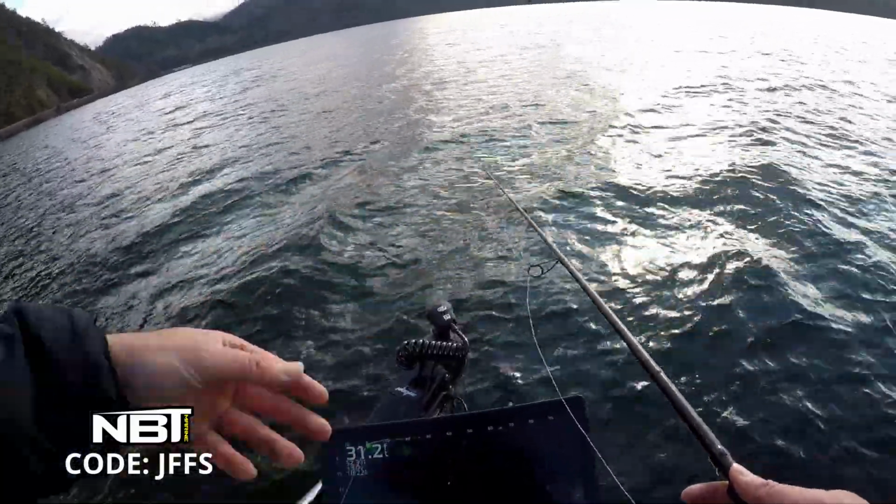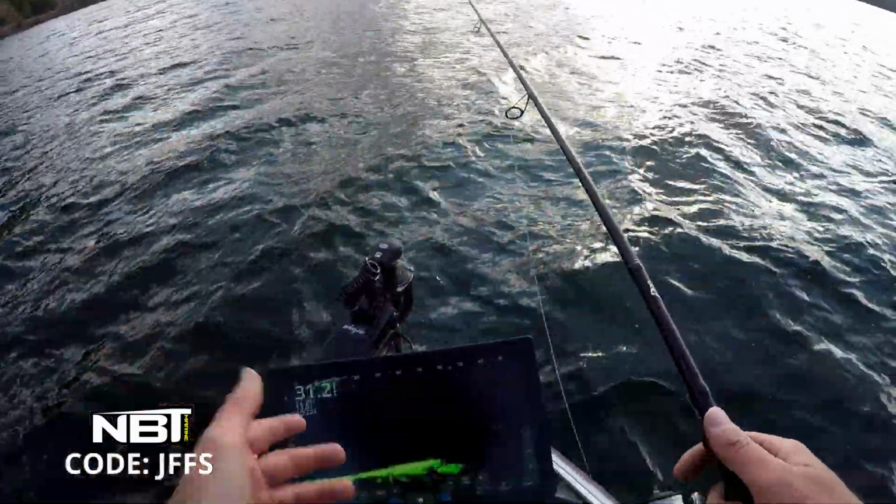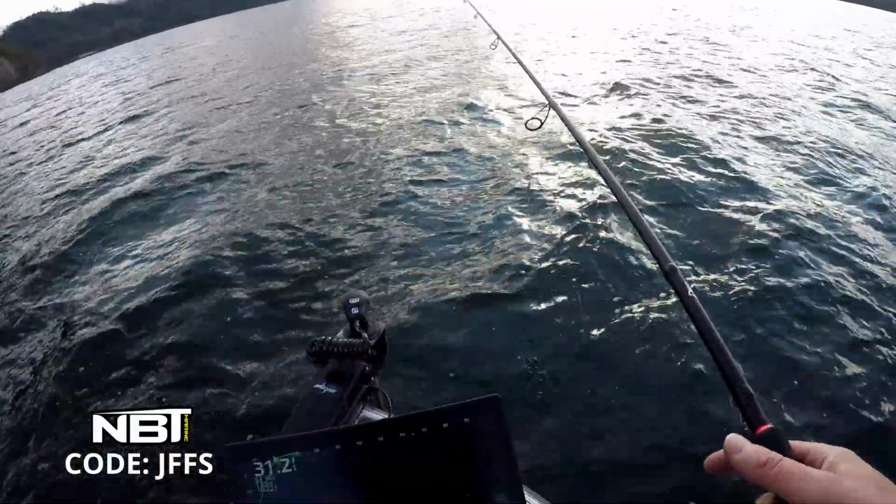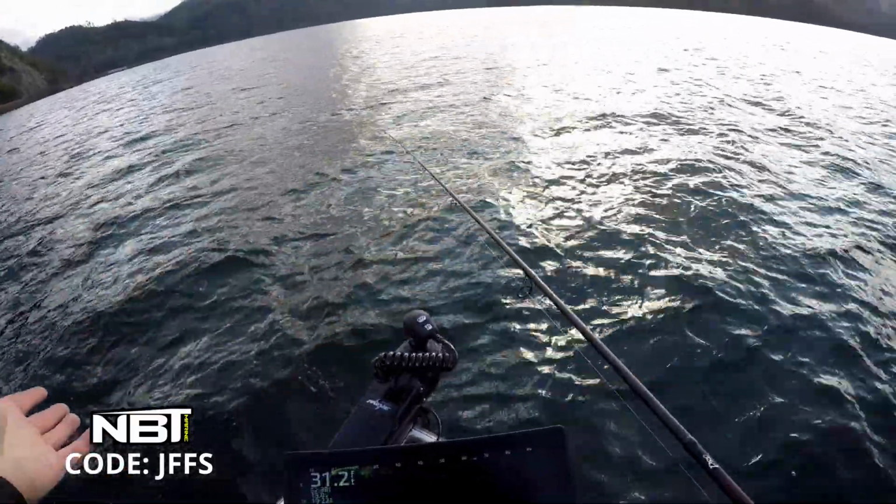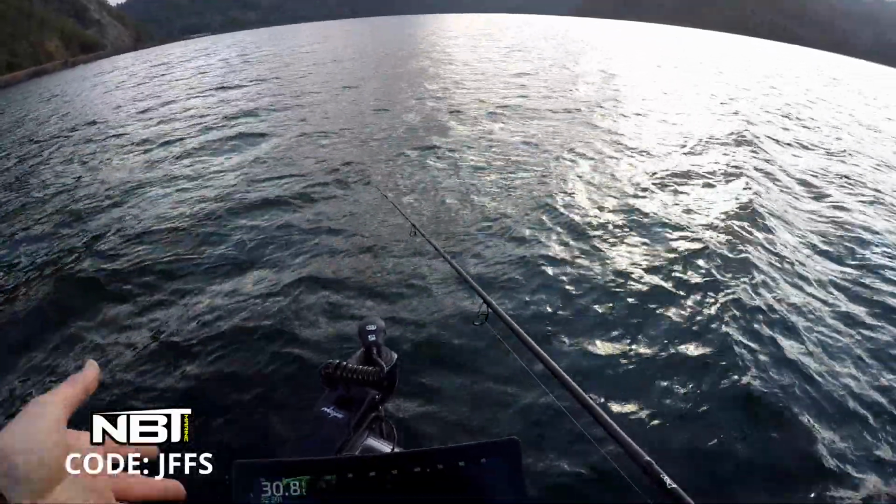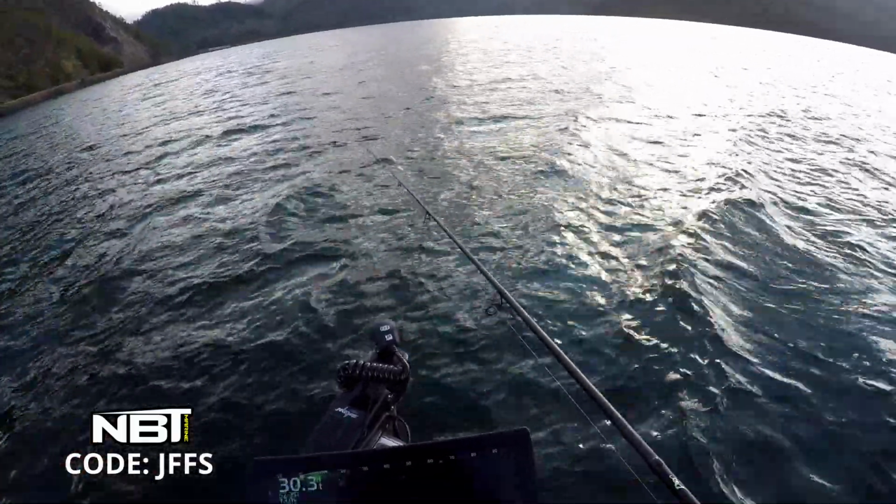You always want to be going into the wind if you can help it. And especially when you're going with the wind, it's hard to judge if they're coming at you, going away from you, if they're swimming to the left or right, because you're fighting the boat at the same time. So obviously, you want to put every advantage you can into your own hands, so you need to go into the wind so you have just a little bit more control over your boat.